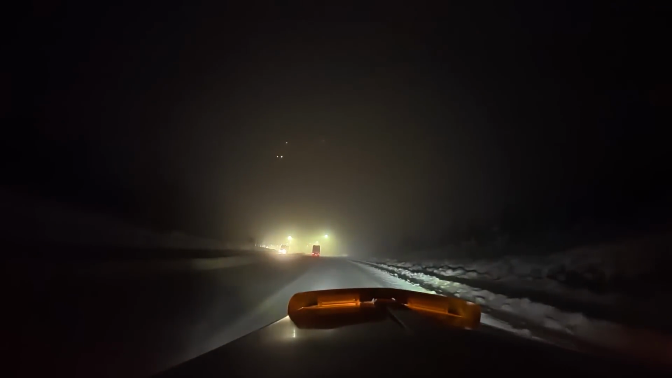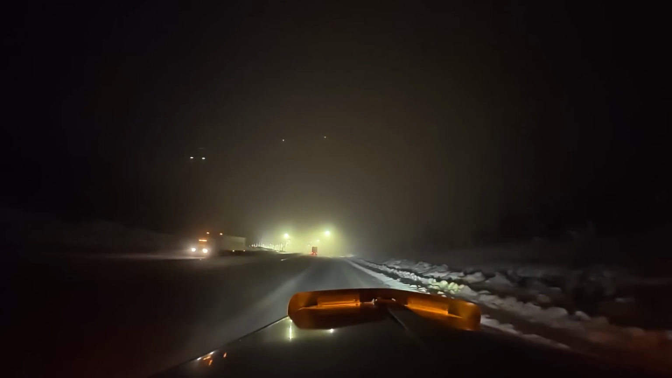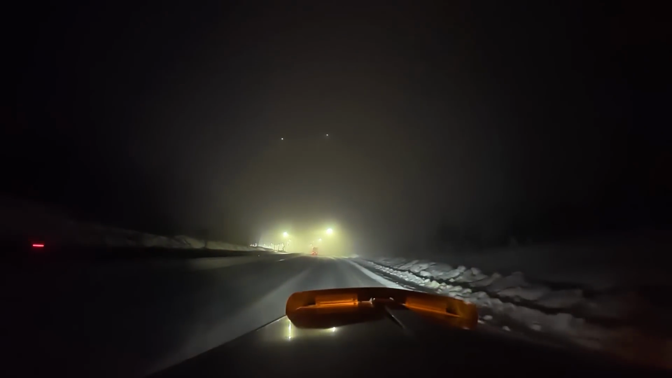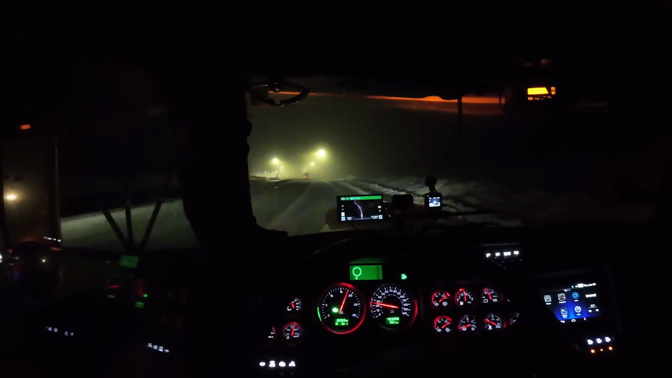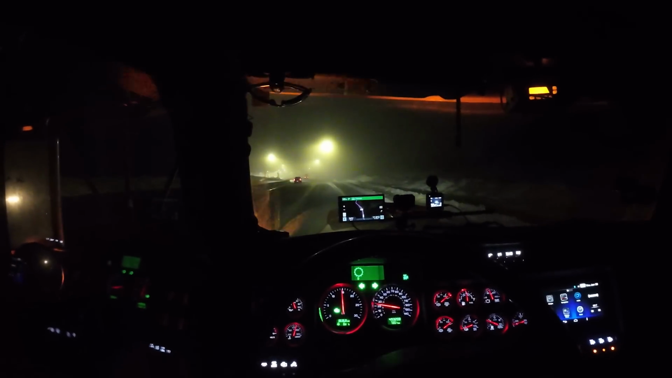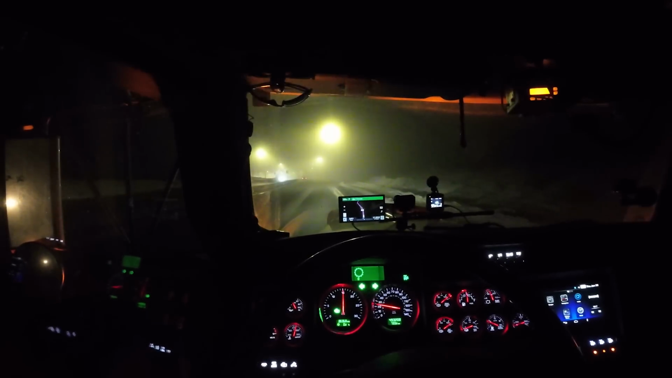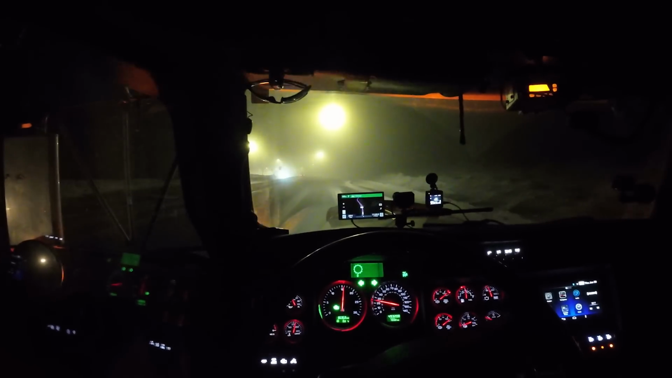So I drove over the power line that was laying on the ground, very nice and slowly. And the one that was hanging across, I'm like, can I get someone spotting me to make sure my smokestack doesn't snag that power line? Luckily there was just enough room to get through. It's a little foggy up here.